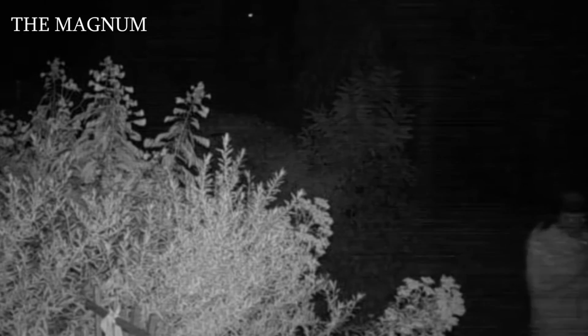And now you can see how the camera captured a figure with a strange face, glowing eyes, and wrapped in some kind of light cloth. I must admit, this looks very frightening. The creature walks past the camera without noticing it, continues in the same direction, and then disappears from view. It's not known for certain what this is, and it's unlikely that we'll ever find out.